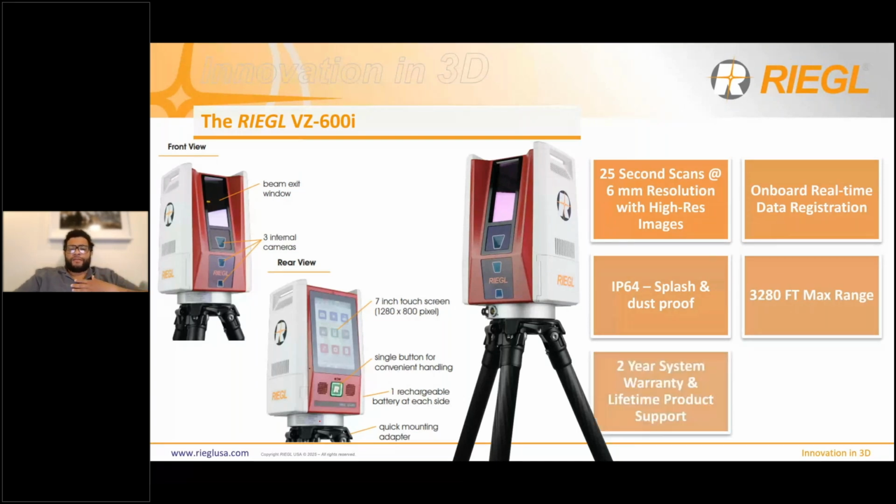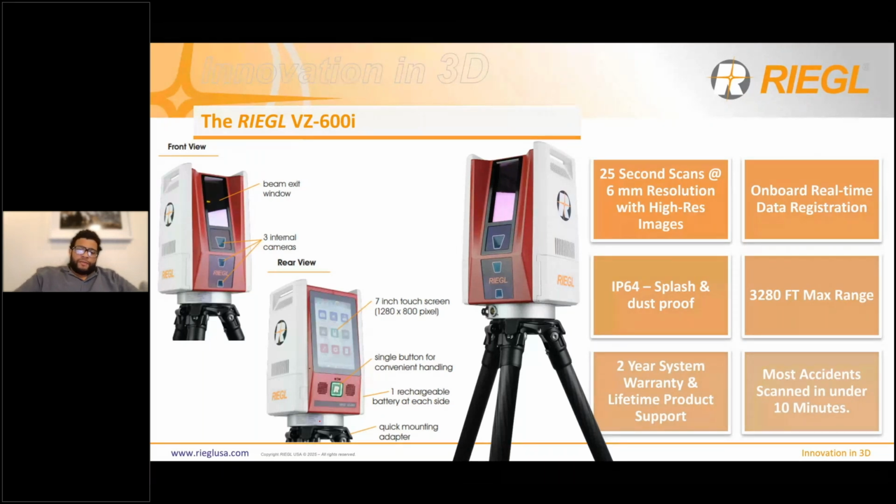The scanner comes with 2 years of system warranty and a lifetime product support for all of our law enforcement users and forensic users. And finally, the last key point is, from our current law enforcement users, they're scanning most of their 2-car accidents in anywhere between 8 to 10 minutes, which is really quick. It's very fast, very important feature. You don't always want to be out in the road where, you know, people are maybe not slowing down when they should be, yielding to you. So it's very important that you get in and out of there and restore the flow of traffic as quickly as possible, which is something that we're really trying to achieve with this sensor.